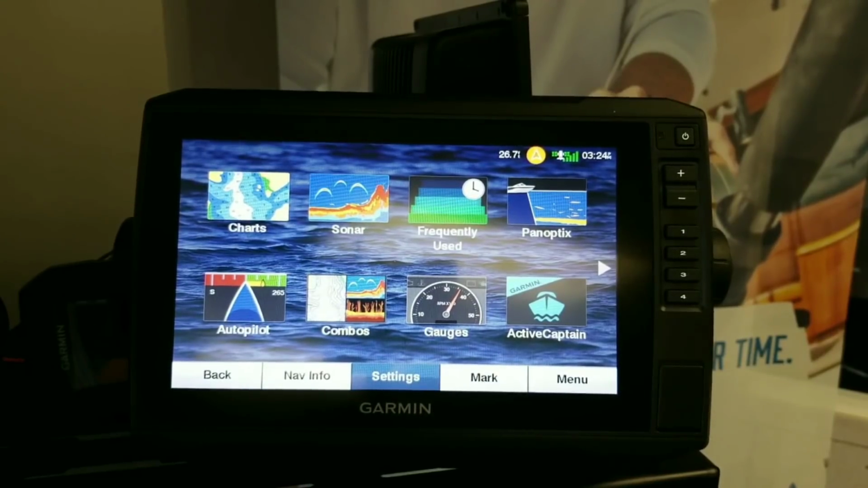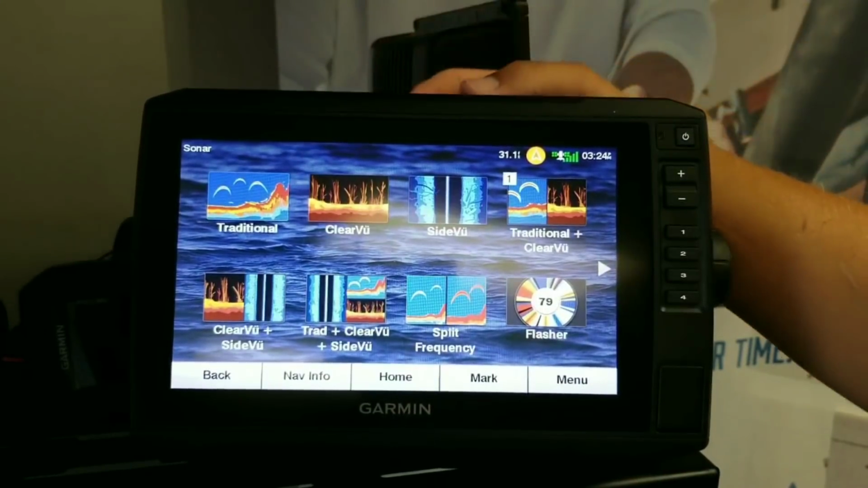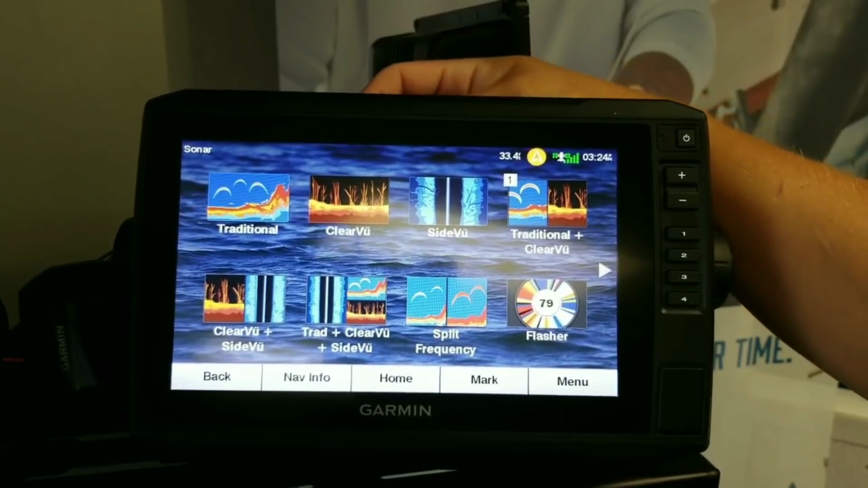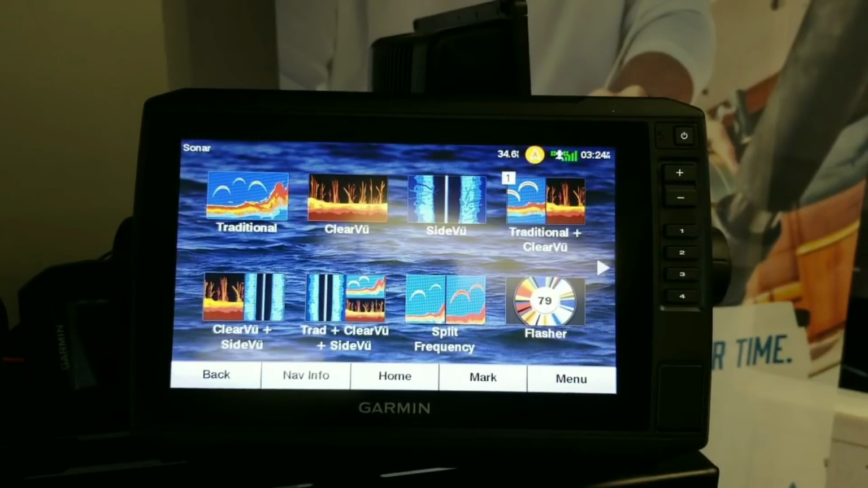Okay guys, so we're on the home screen of a Garmin 93 SV. So you've got your charts, of course, right here. What we're going to look at now is the sonar. Now the sonar has the traditional sonar, the clear view sonar, and the side view. And I can do them in any combination I want. And I can also do a flasher.